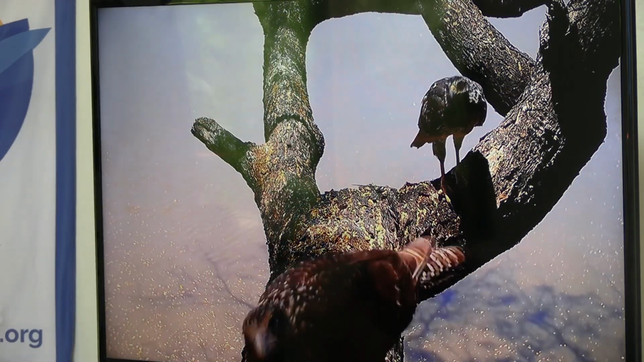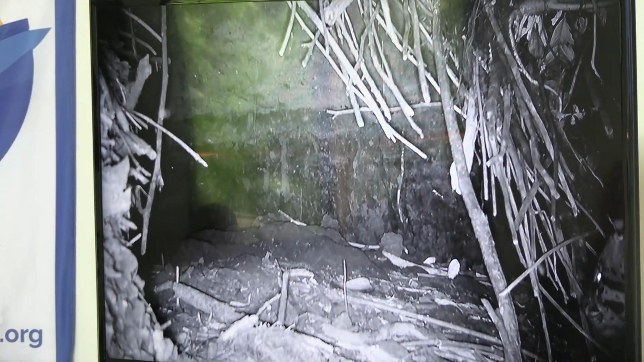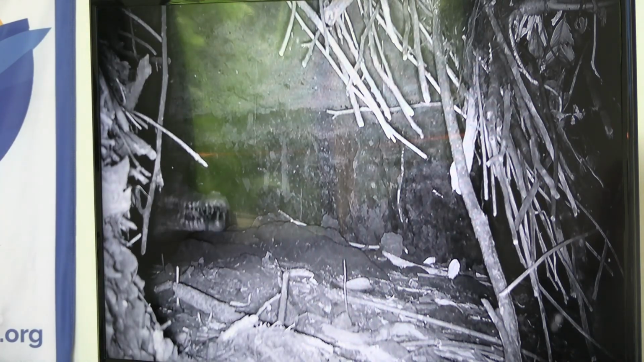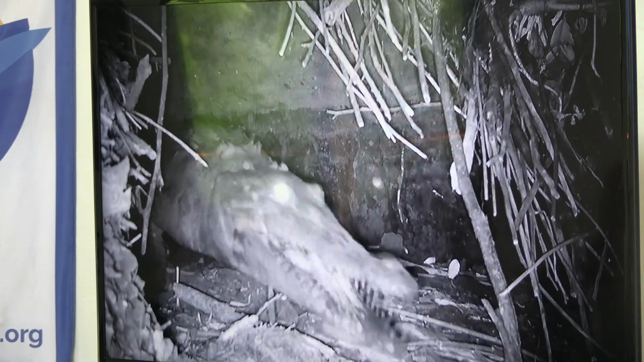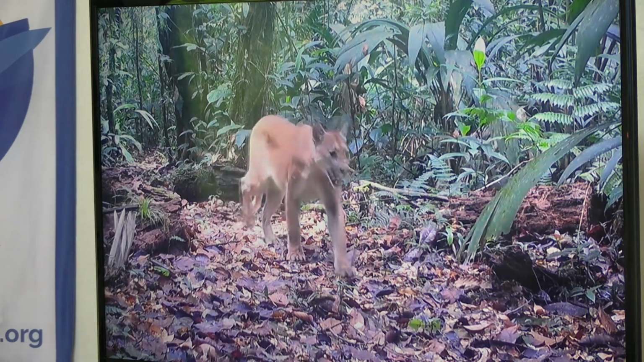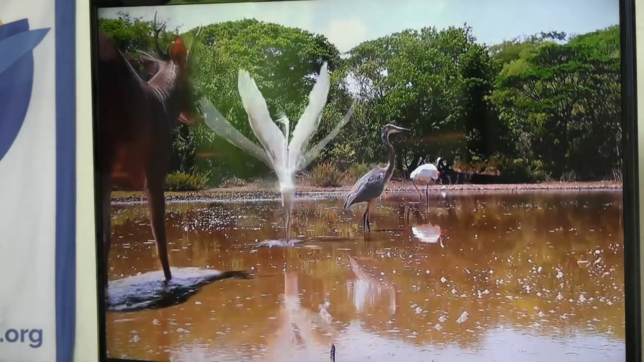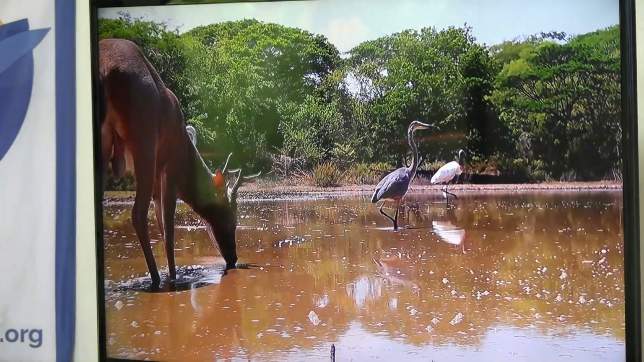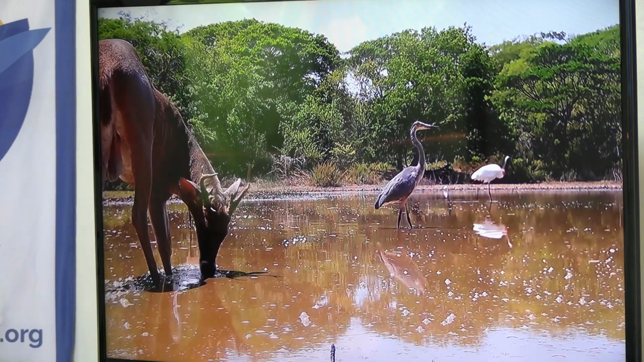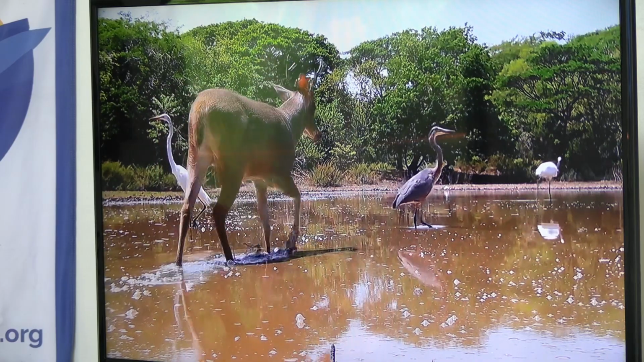There's a yellow-headed caracara being chased by a juvenile common blackhawk. This ocelot kept trying to get the juvenile crocodiles. There's a puma again. There's a white-tailed deer, just like up in the States. They're generally smaller here.